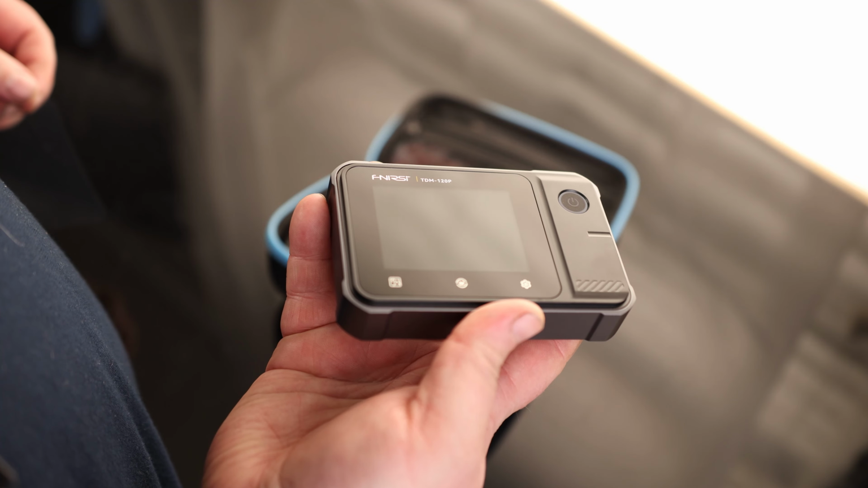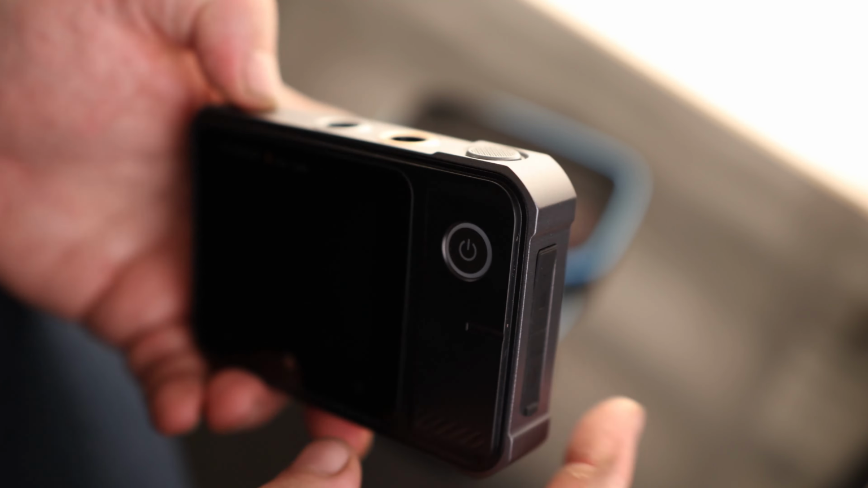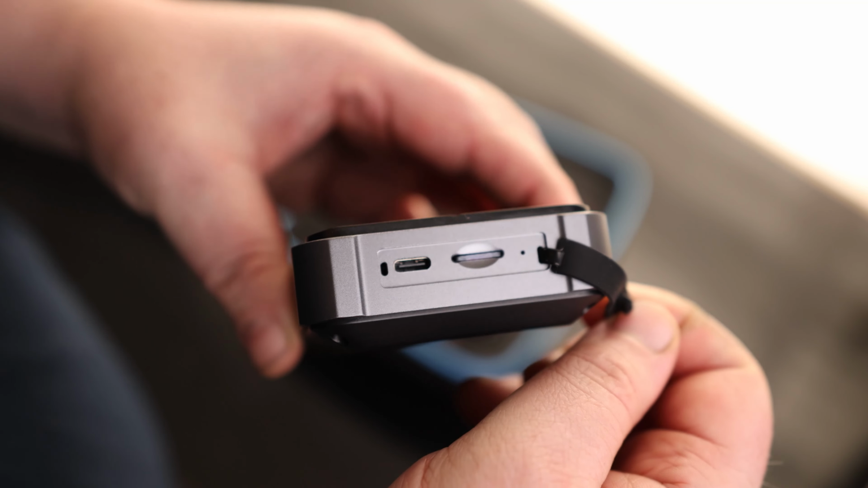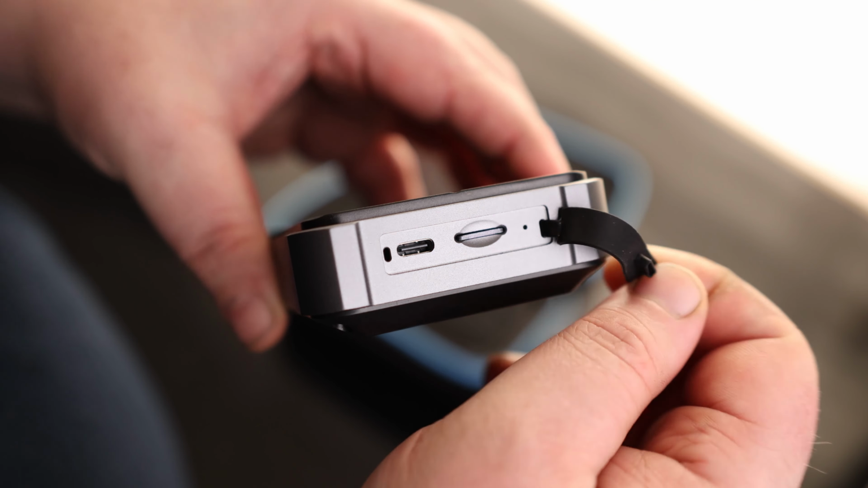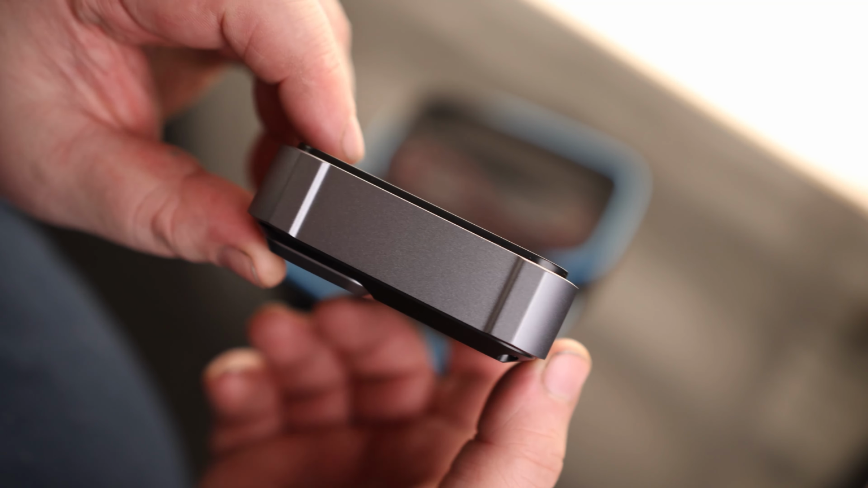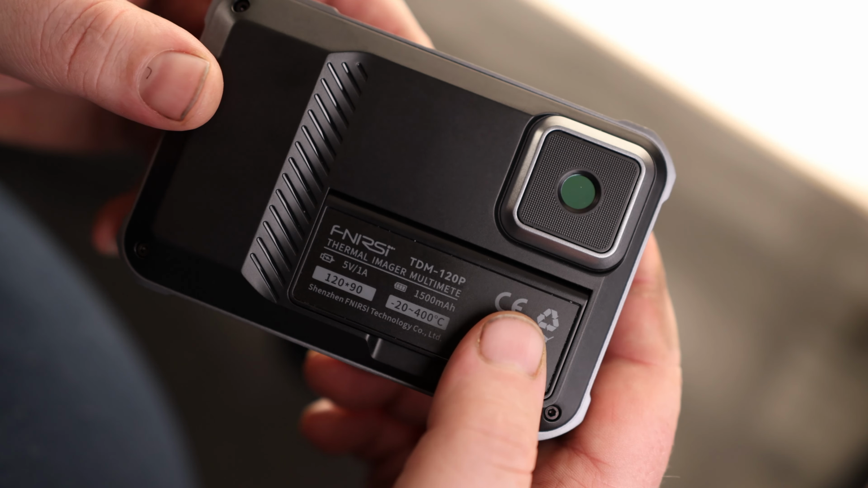And there is the tool. So we've got our multimeter ports on the top. We've got a button. We have our power switch here on the front. On the side, we have a spot for our micro SD card, as well as our charging cable. On the bottom, it's got a 1/4-20, so if you want to, you can mount this guy on a tripod. And we've got our thermal camera there on the back.